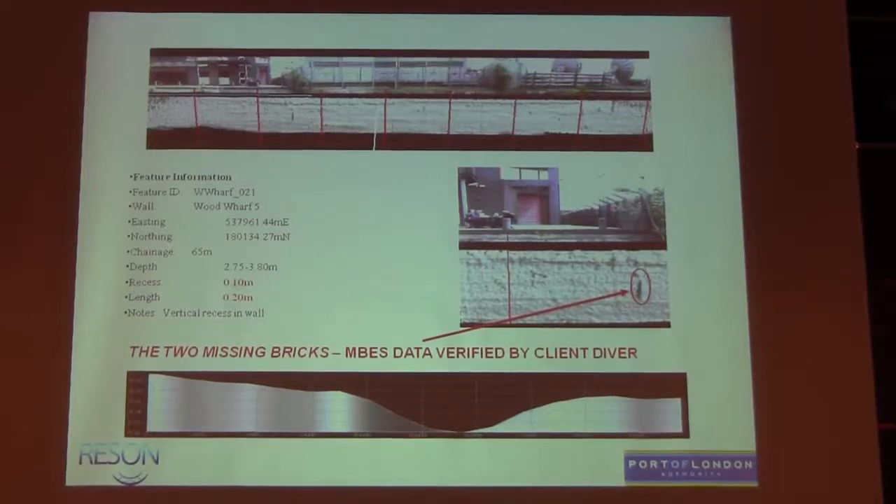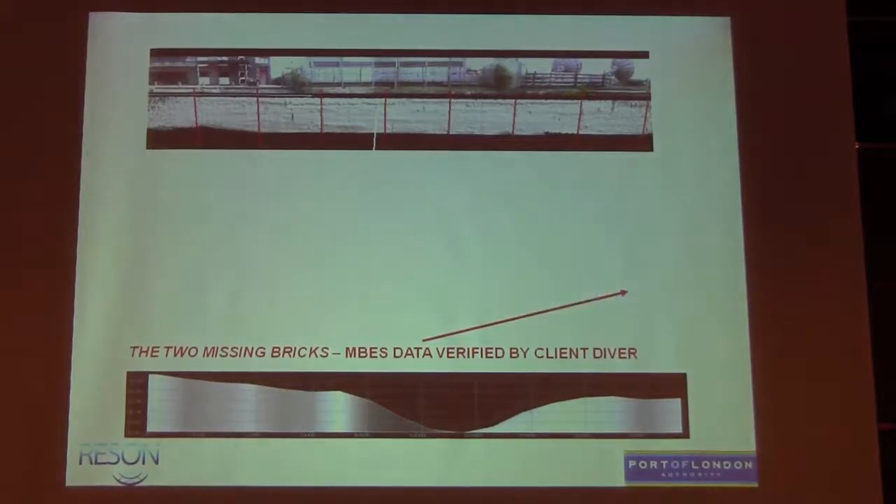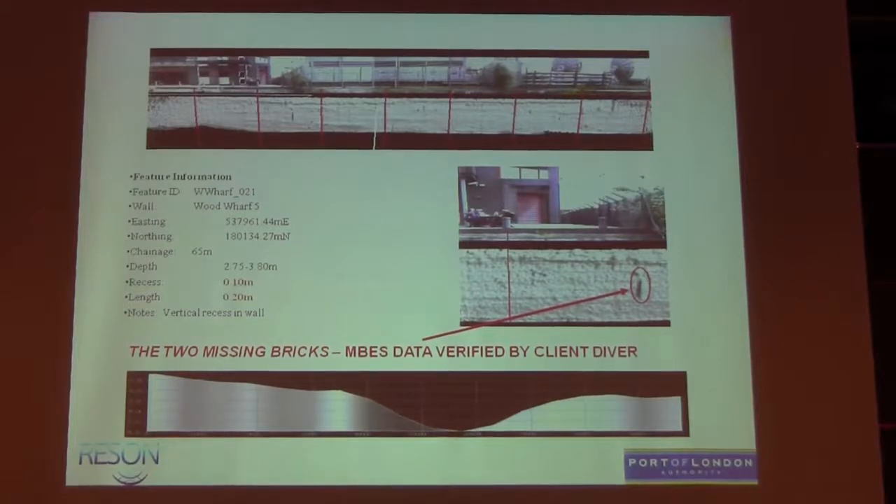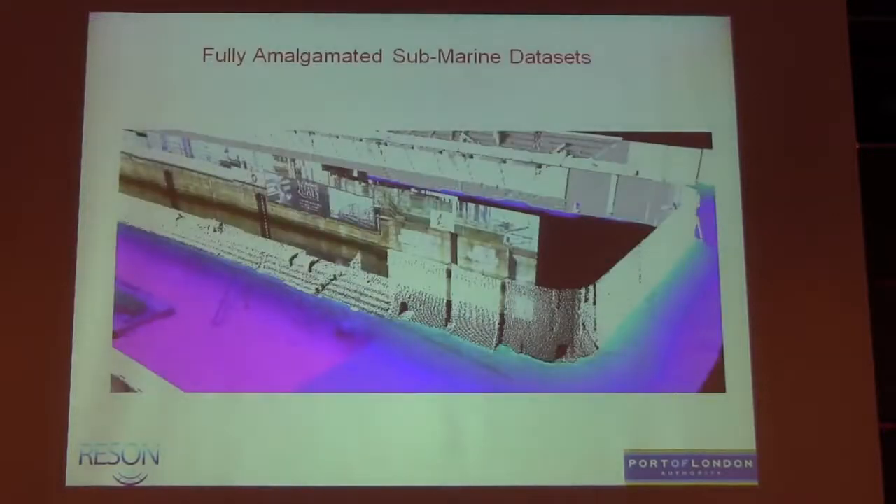And then this shadow you see here ends up being 100 mil by 200 mil. So we managed to do it. We picked up the 2 missing bricks, verified by the client diver. So again, showing the potential if you get all the data right.